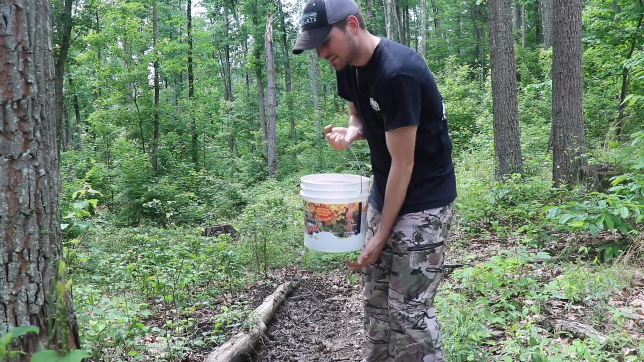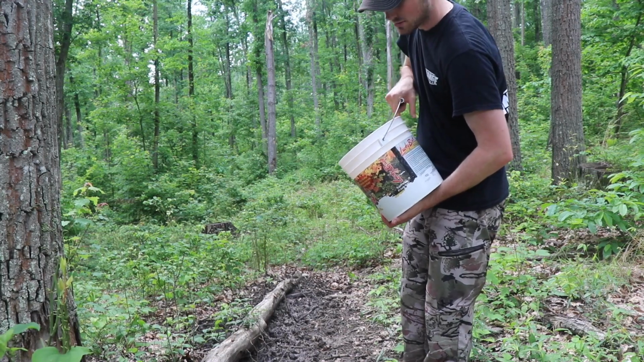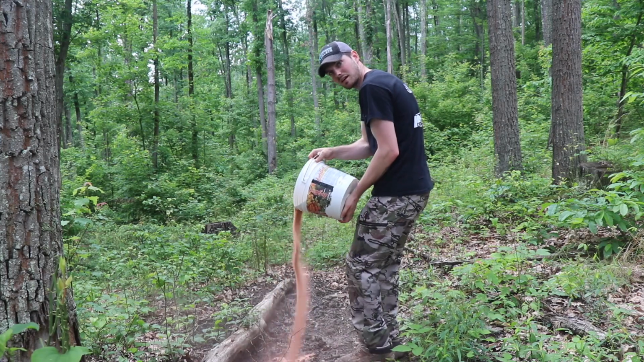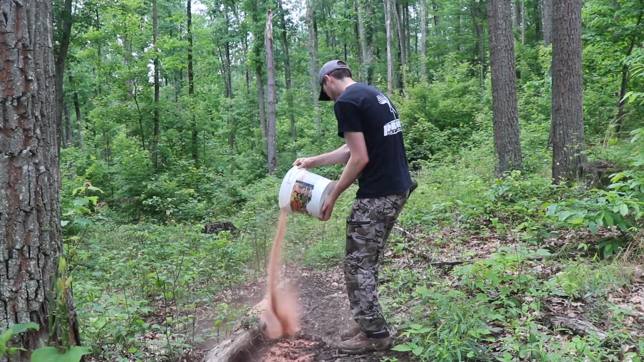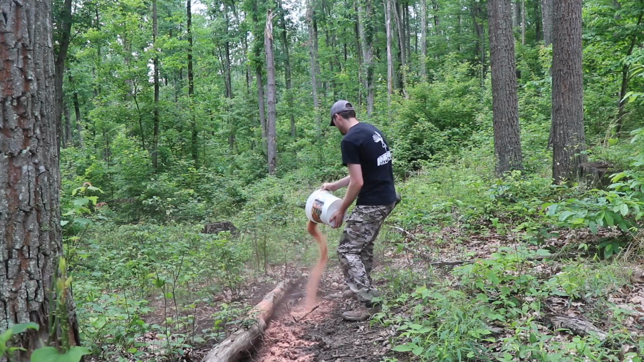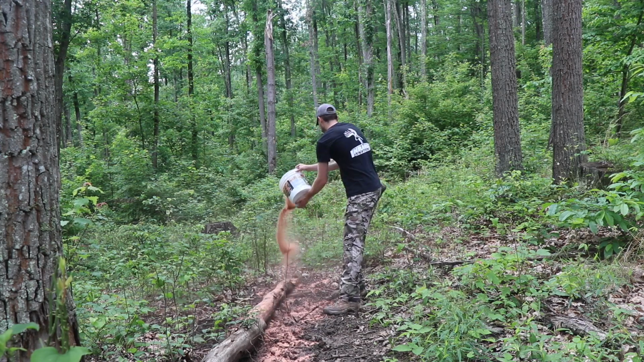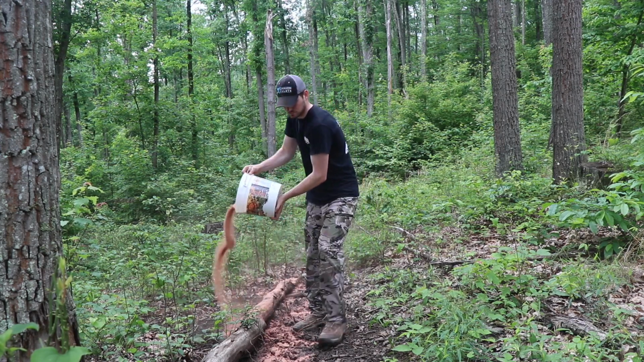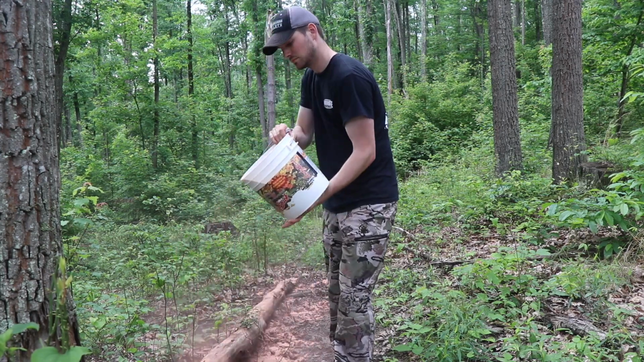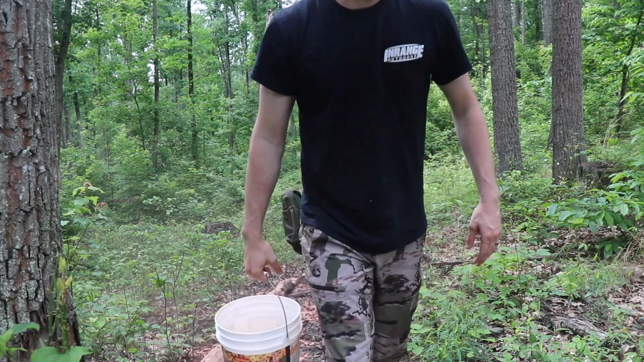Lucky Buck. I'm gonna wear this spot out. I've already put a brick down of another mineral just to keep it once this stuff's gone. But just gonna spread this stuff out, cover this pit up. And save about half for the next spot.